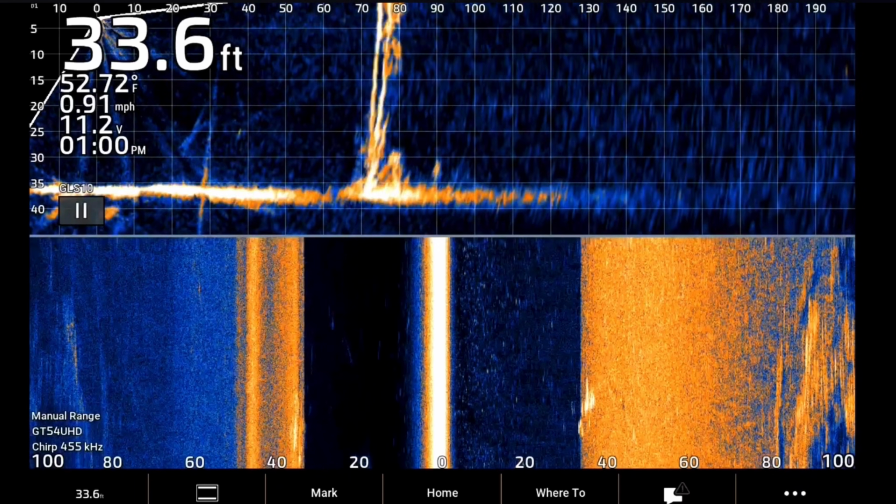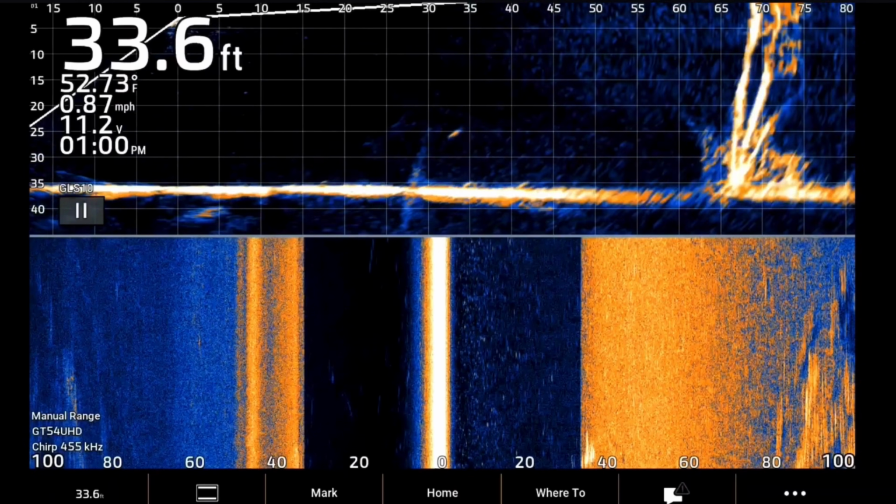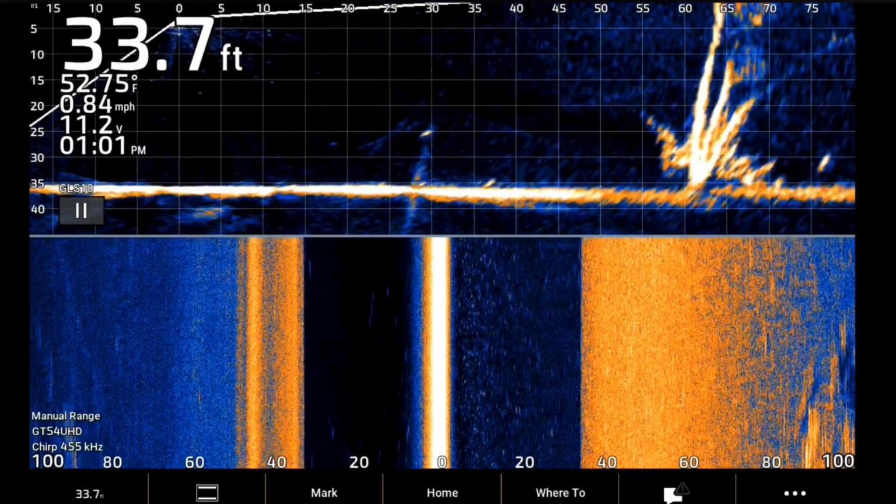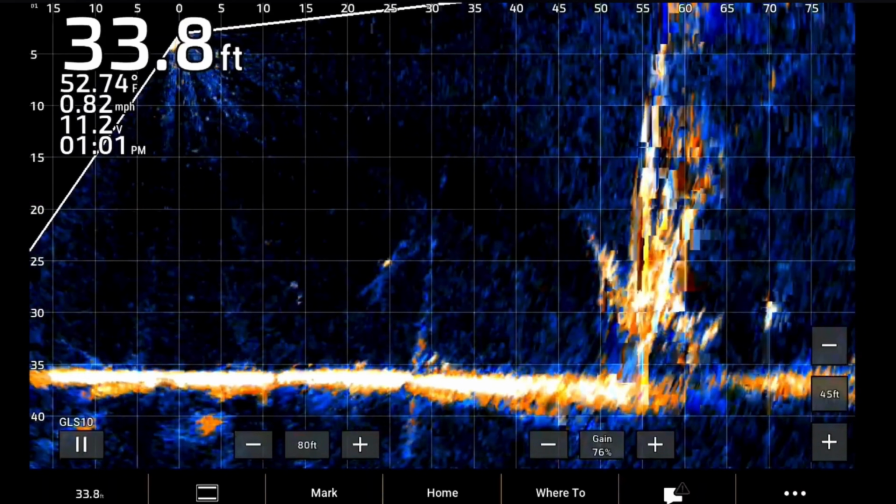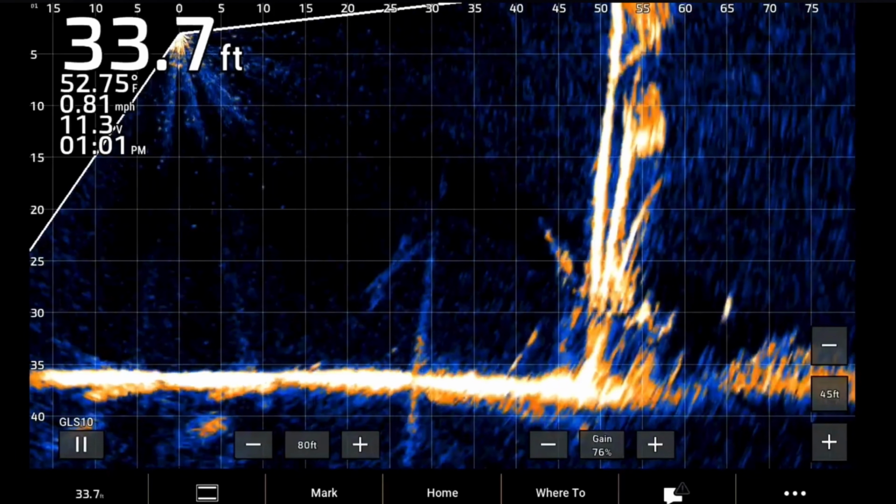But if I did see some fish, what I would do is I would simply zoom in, and actually at 100 some odd feet you probably wouldn't see fish. So let me take a look at this. There are some fish down there in that tree, but they're 30 feet deep. I don't have my heavy baits on, so I wouldn't fish those.